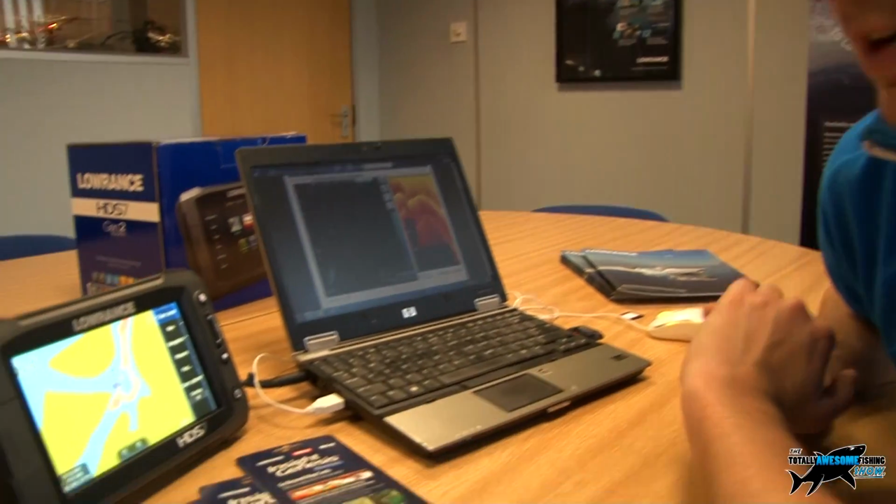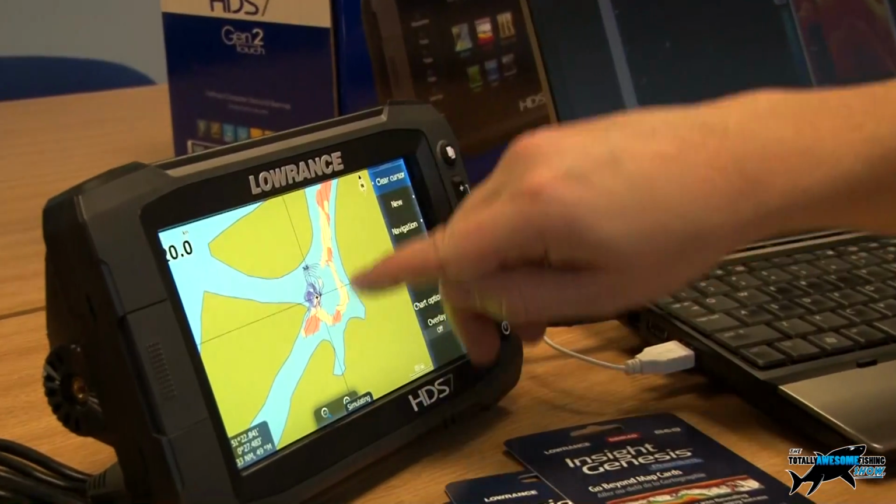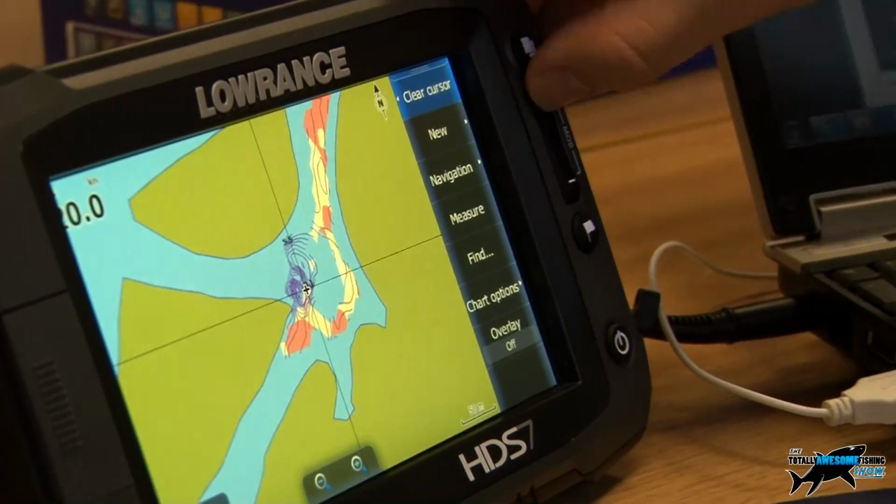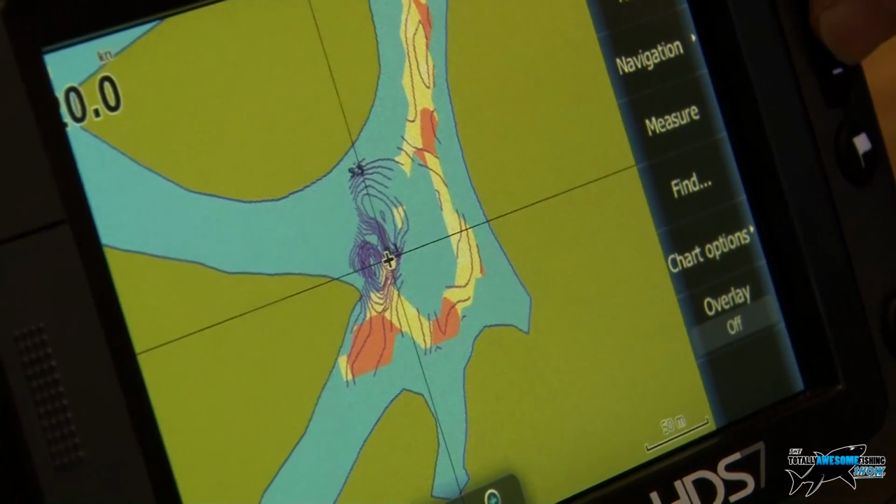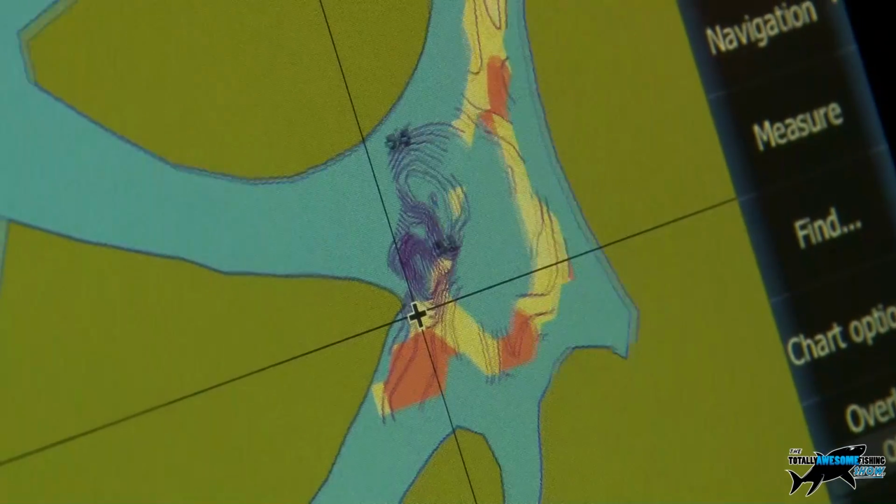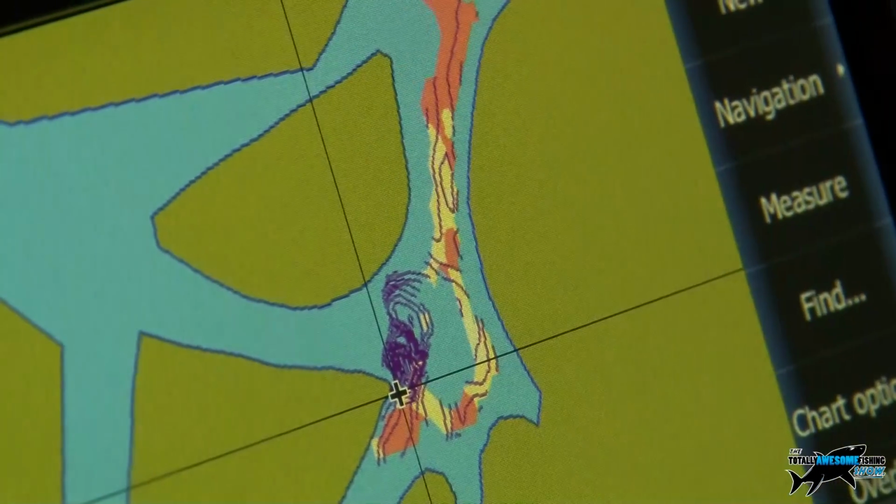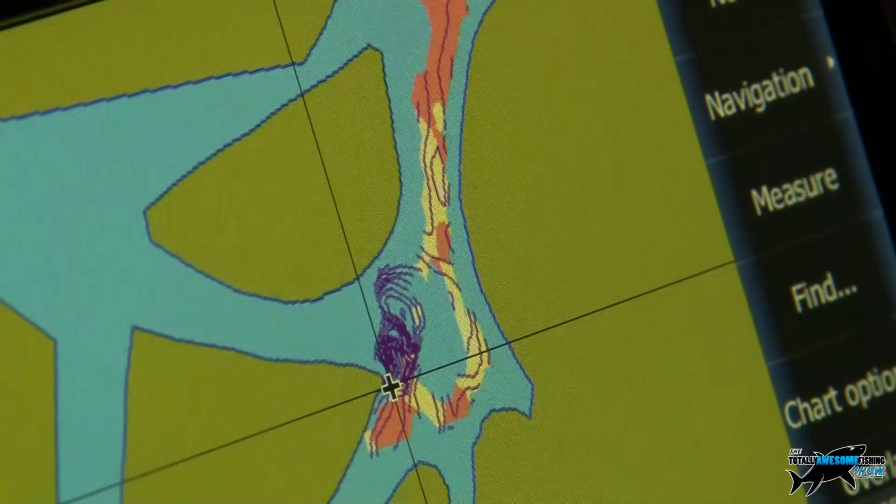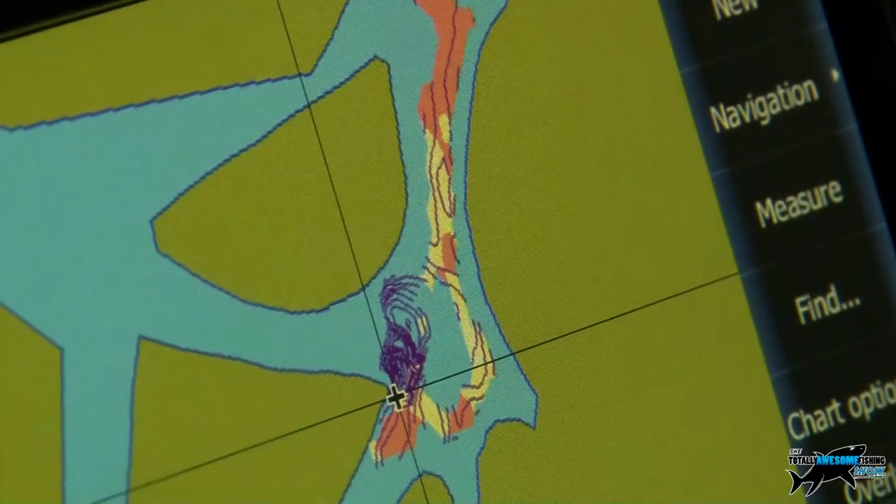Okay, so we've got our recording here loaded onto our little HDS7. I've got it set with the composition map, was the one that we downloaded, so we can see there we've got the areas of the hard and soft ground. And also what you can see is, although we haven't recorded a lot of the insight data, it has gone and downloaded a proportion of a more detailed base map, so we've got a bit more of a reference to overlay our Insight Genesis map onto.